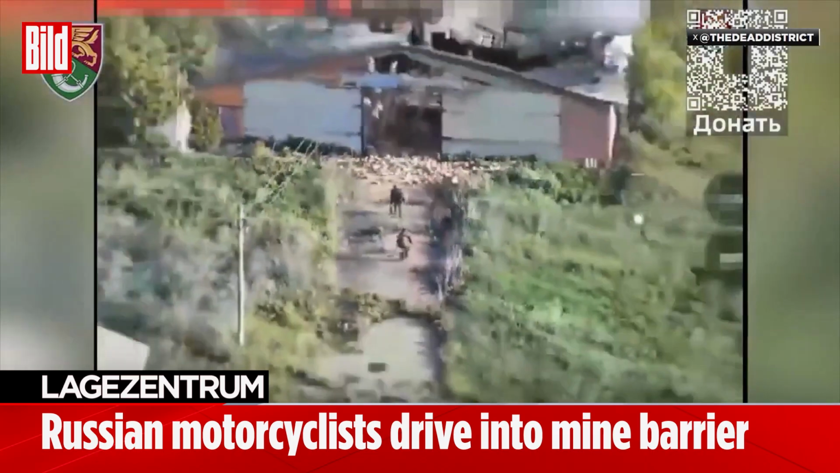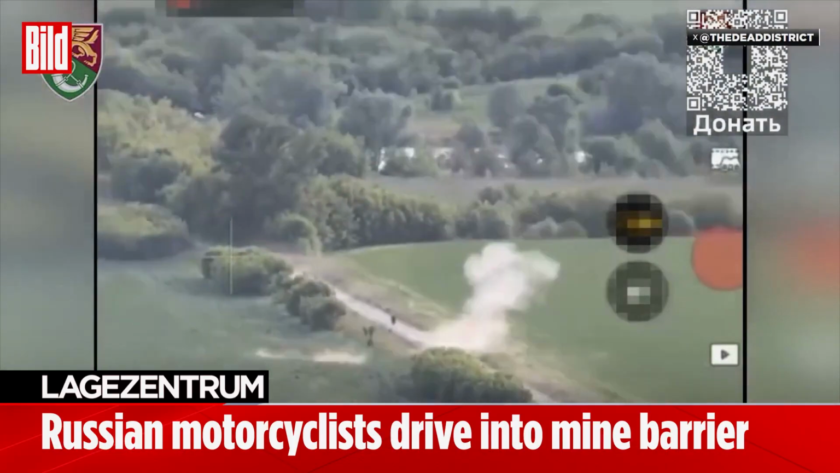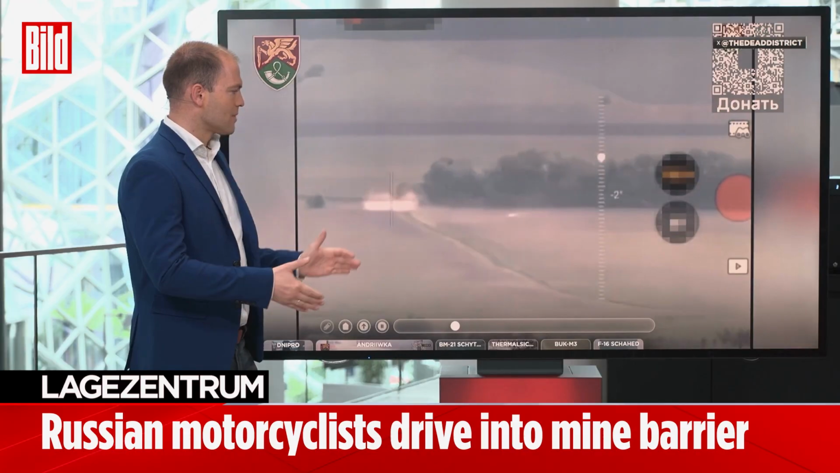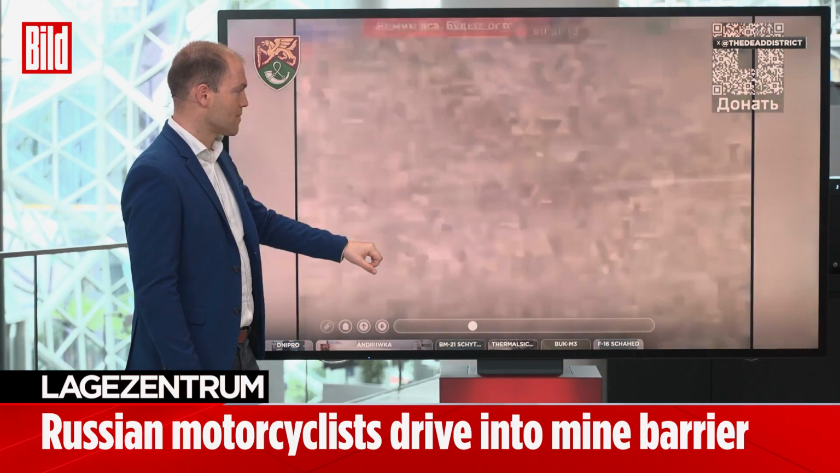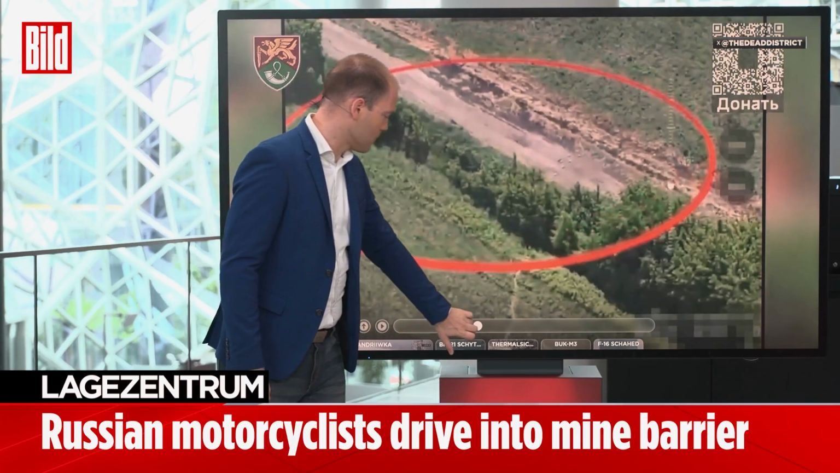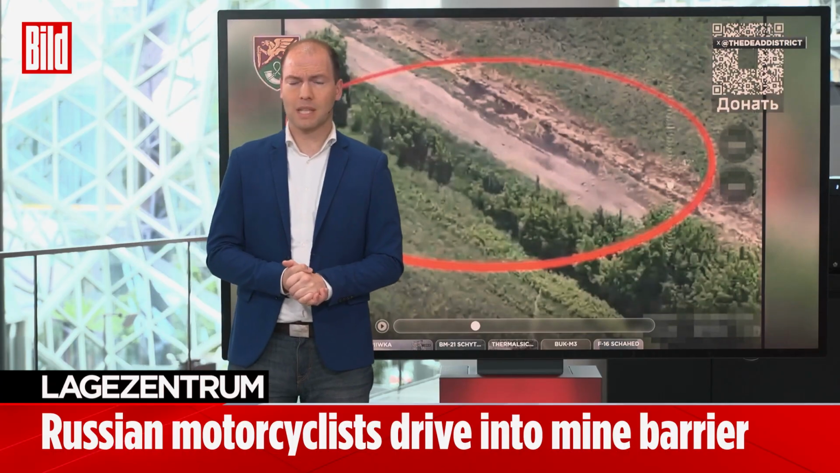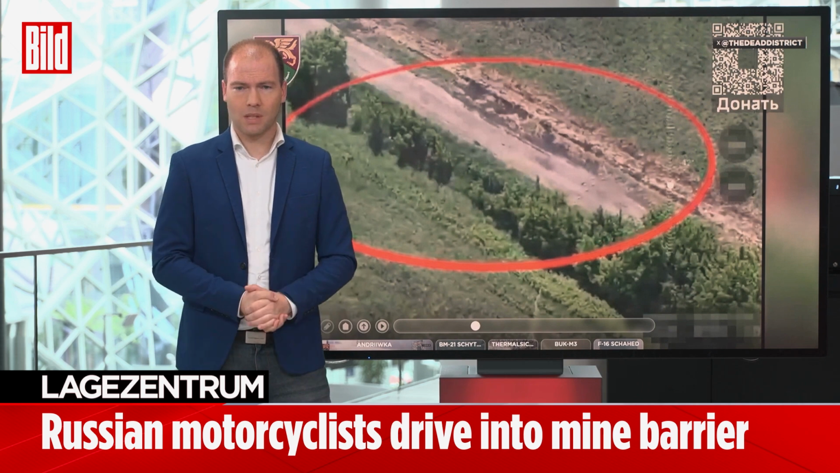However, they are advancing directly into the relatively well-prepared defensive positions of the Ukrainians, who are now targeting this group with a combination of drones and mines. As we'll see on the map shortly, it's actually only about 2 to 3 kilometers separating these 2 specific locations. The whole thing ends here absolutely fatally for all deployed Russians, and we have to keep pixelating various spots because of the new infantrymen in the Russian army, probably not a single one survives.